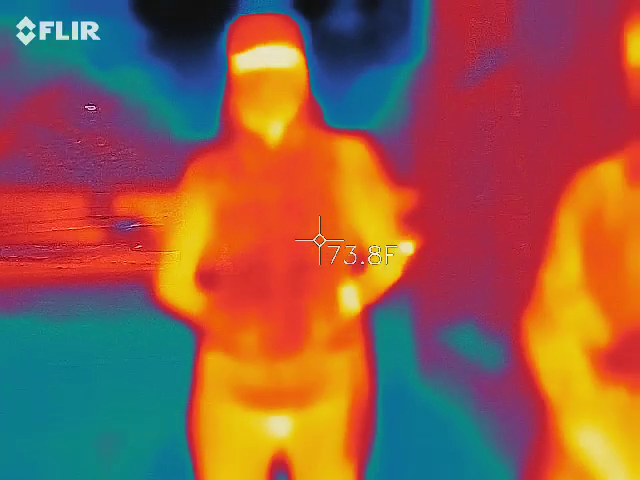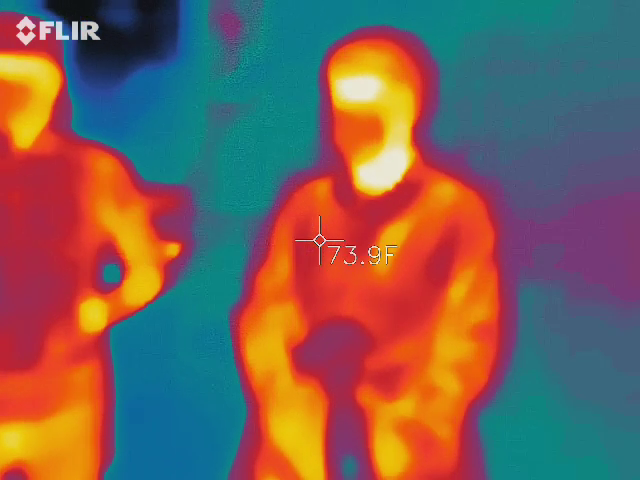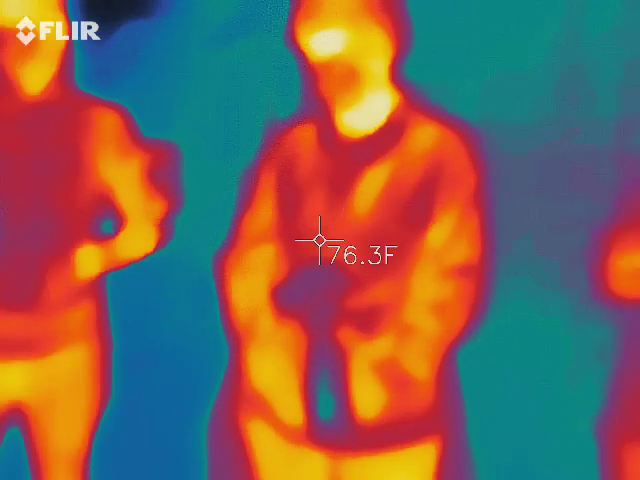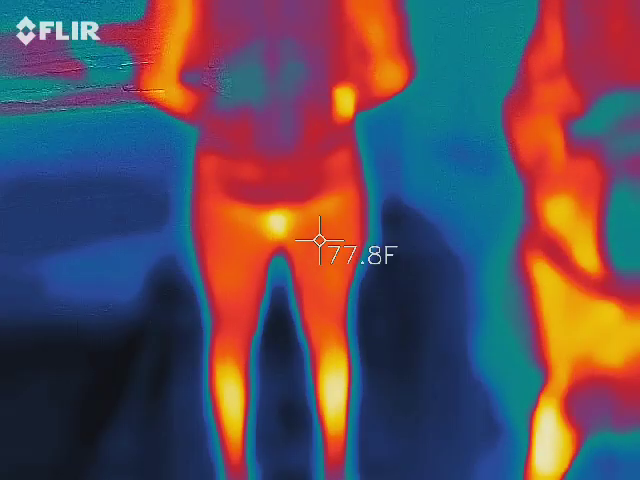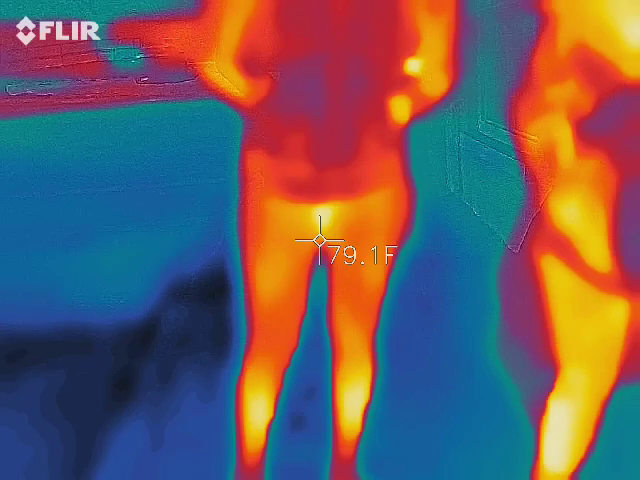EMF meters. You've probably seen these on your TV shows, right? This is the same exact model that they use, and there's a reason for it. It's very sensitive. It measures all 3 different types of electromagnetic fields. It doesn't record anything, but it is our first indicator that something is happening. The first type is natural, comes from the Earth. That's why it's green. The next one is from cell phones or man-made devices.